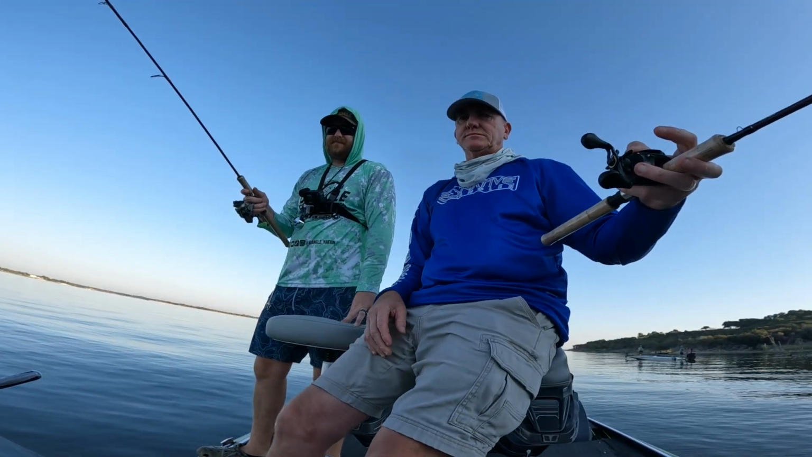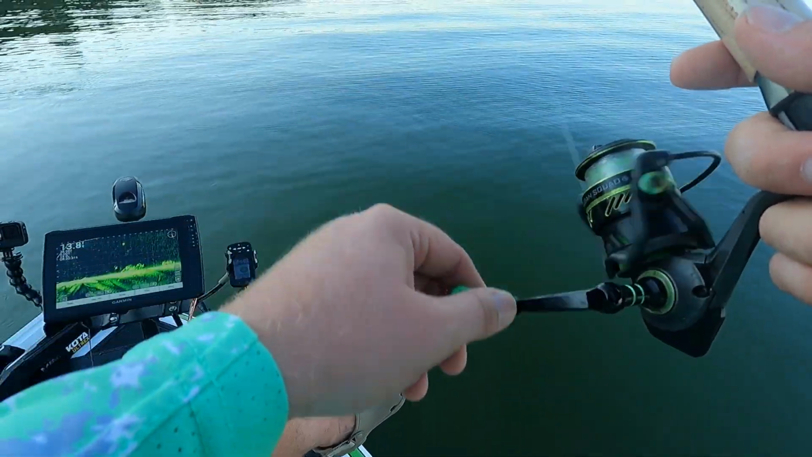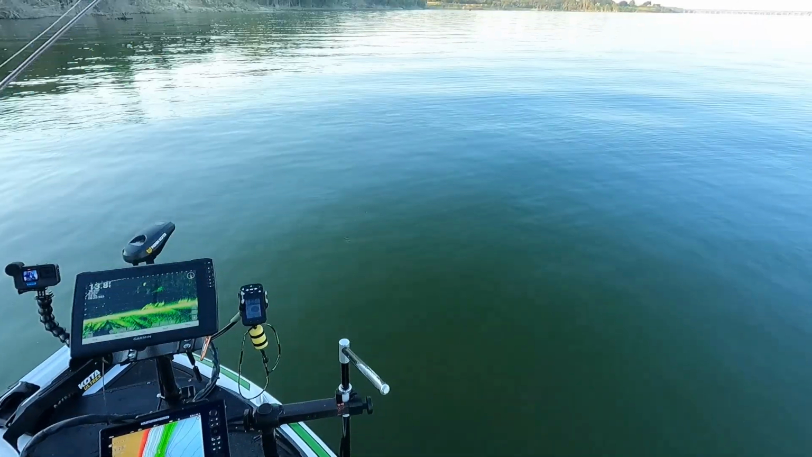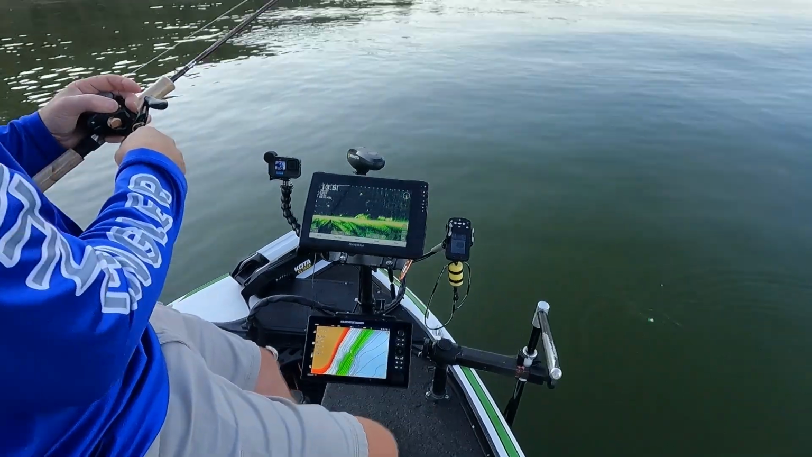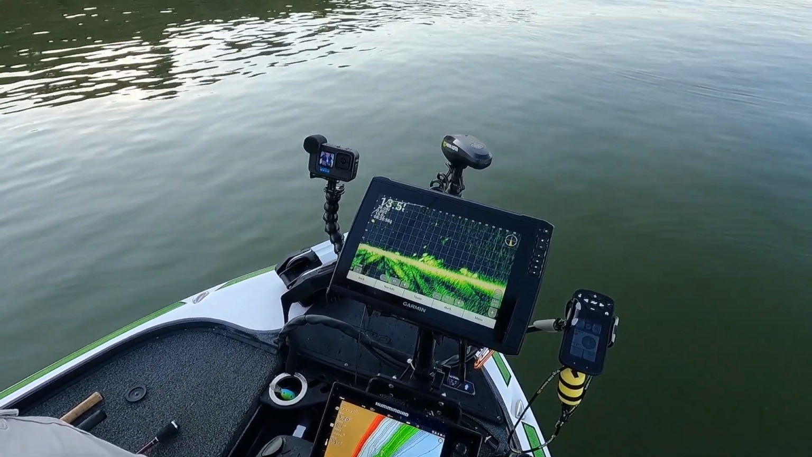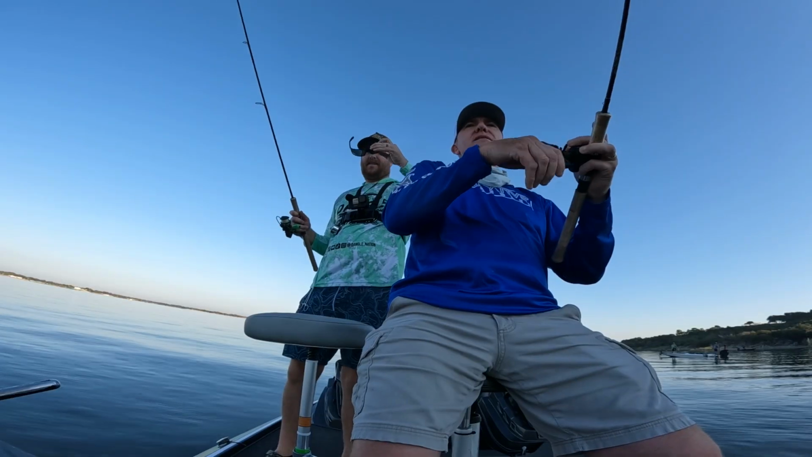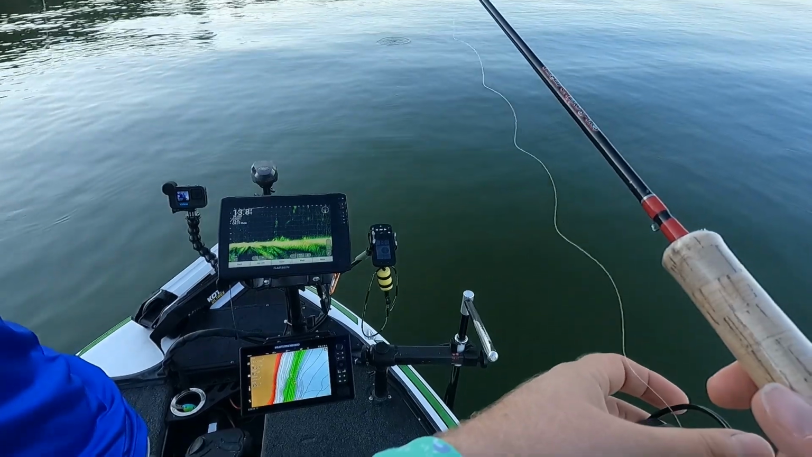Let's see. Oh, I got some chasing me already. I like to be about average, you know. 10-inch fish. Oh, I did have him. Let's see. Oh, got a follower. He wanted this. I've got too much weight on there. Yeah, cruising too fast, going too fast across the top.